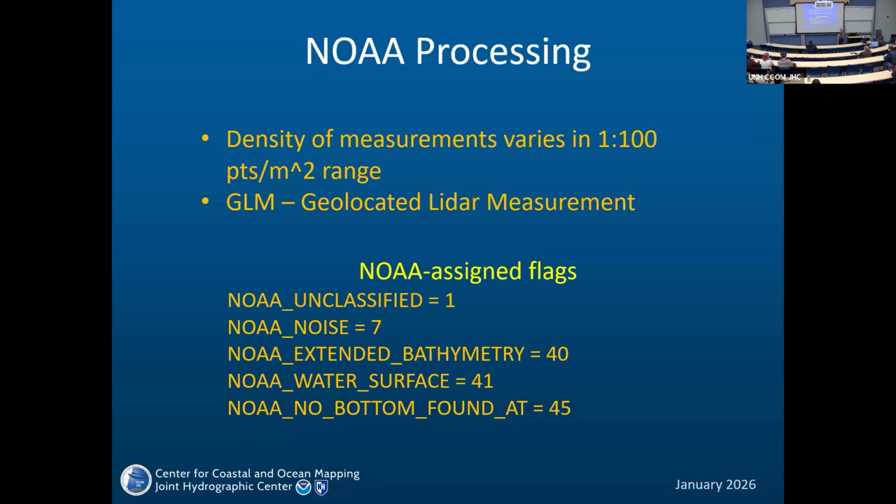So I prefer the term geolocated LiDAR measurement, GLMs. That's what I'm going to use here. NOAA assigned a class to every GLM, and it's unclassified, noise, and extended bathymetry that we are interested in.